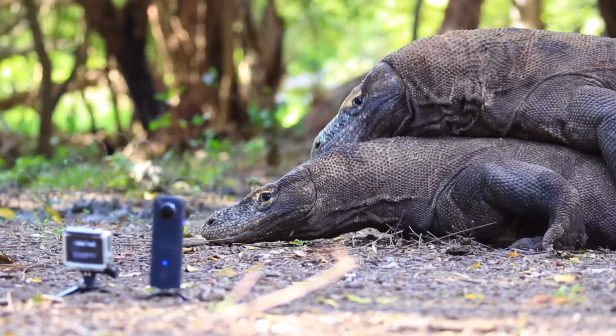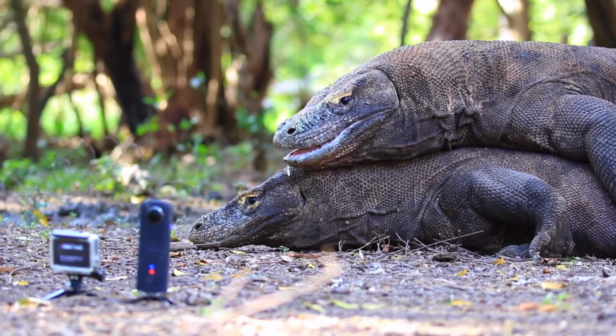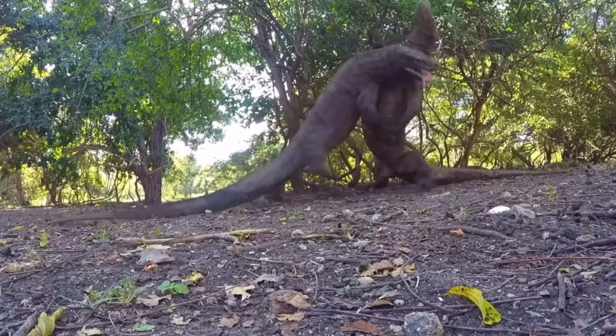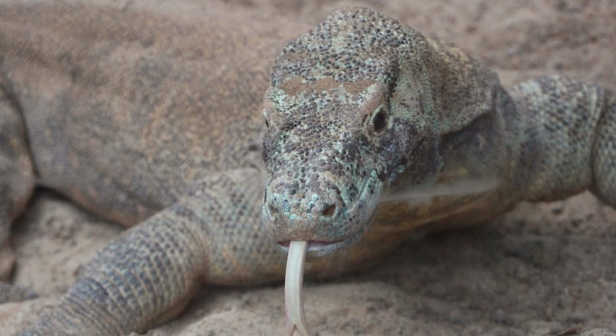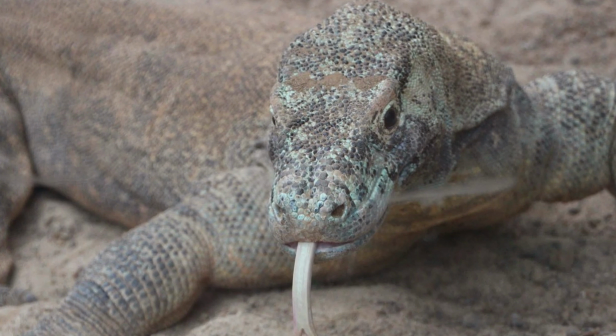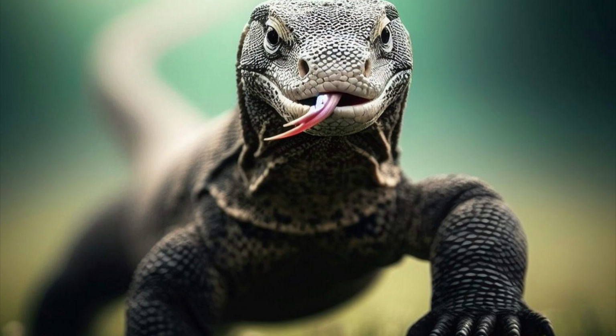Now, Komodo dragons aren't just scary looking. They're the definition of apex predators. Usually you can't even get close to these animals, so I don't know how Chris Bay and his crew got so close, but the craziest part about these predators is they can smell dead or dying animals up to 5 miles away.